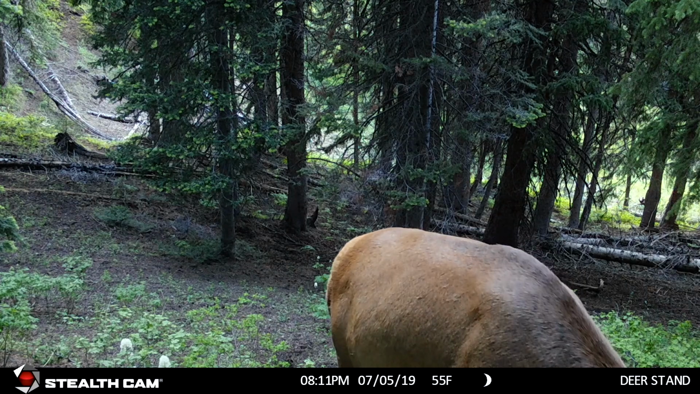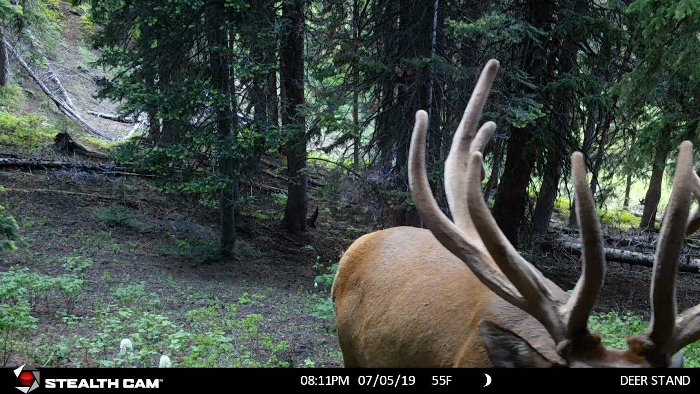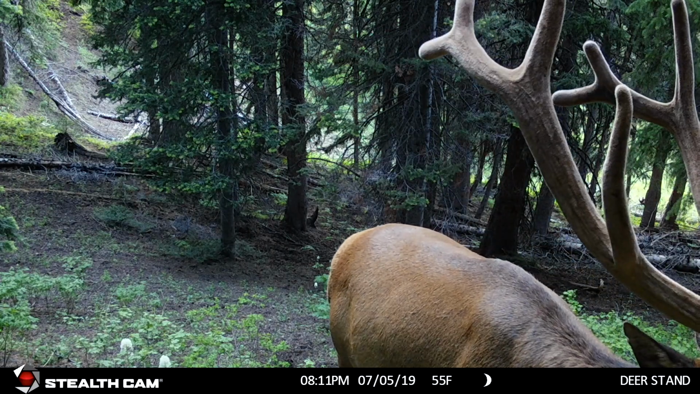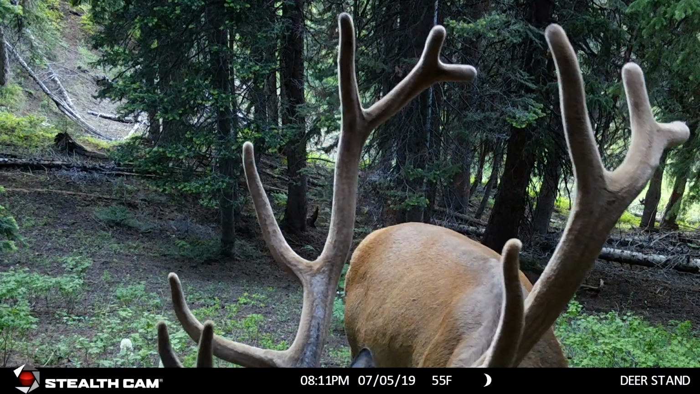He looks about the same. I think his unders might be a little better, and he's gonna finish about the same, but a cool old bull. And if I can figure out where the heck these things go to during the hunt, I can maybe hunt the dang things. But for now, we got a trail camera set.